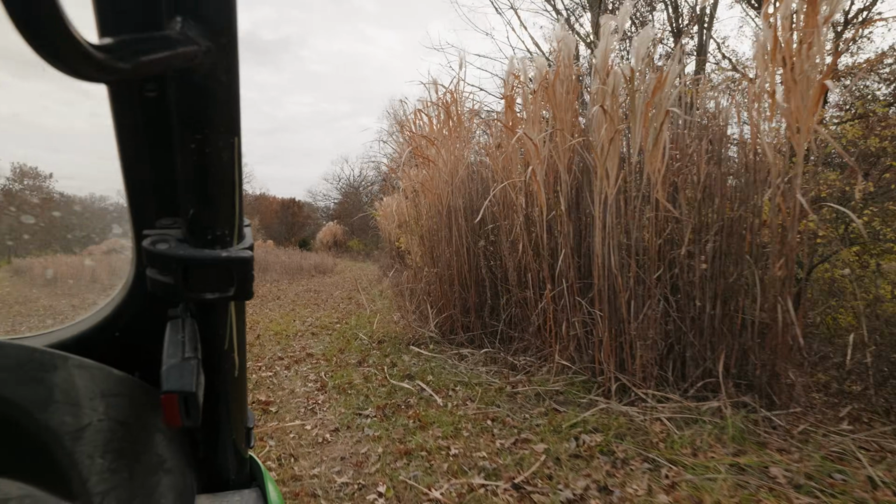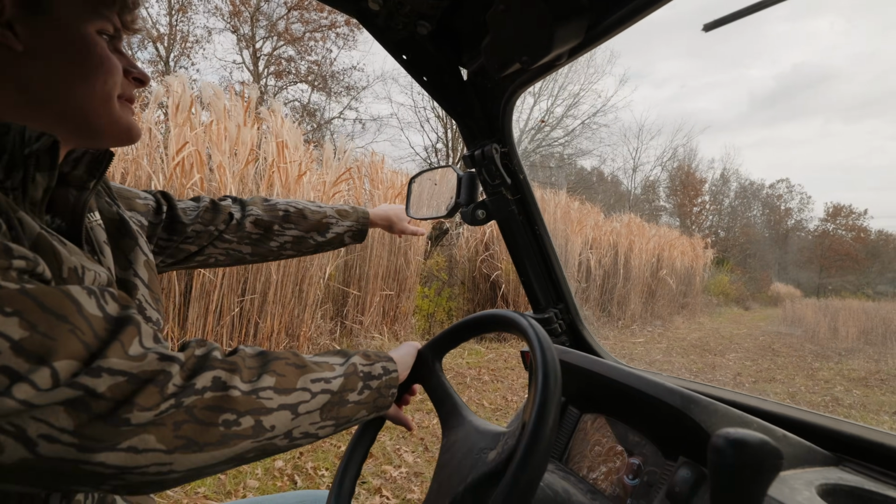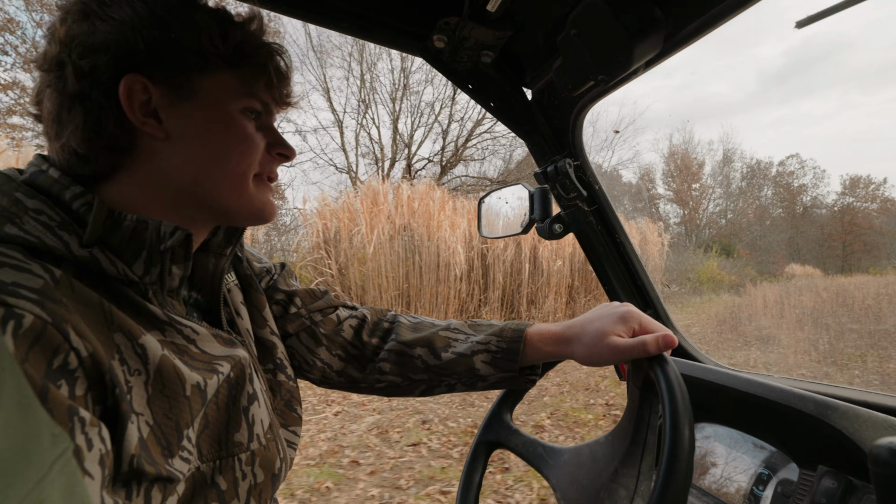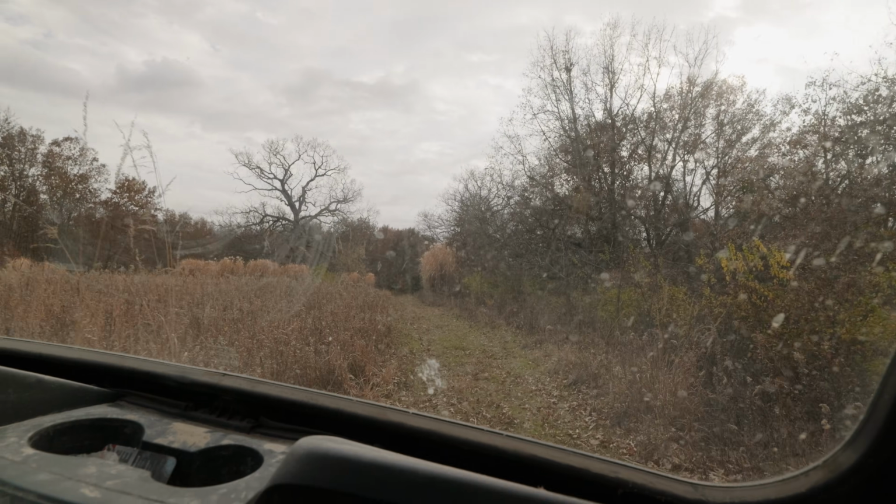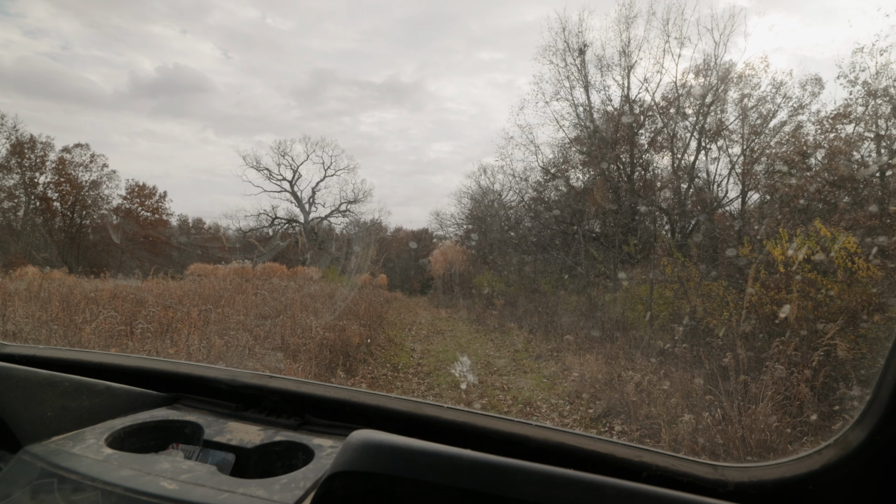The field where I shot him was over there, up there, and then he came down through here, crossed through the middle of here. Okay. The last blood I found was down in the woods, about 80 yards straight here probably.